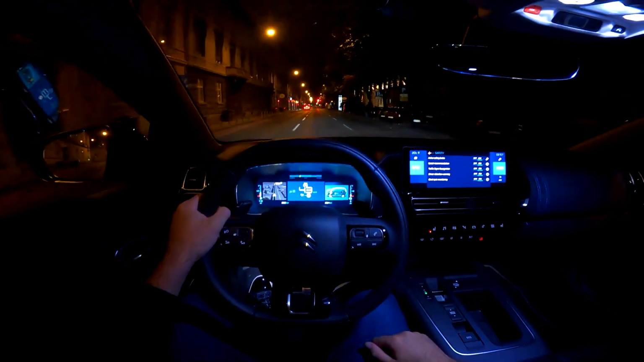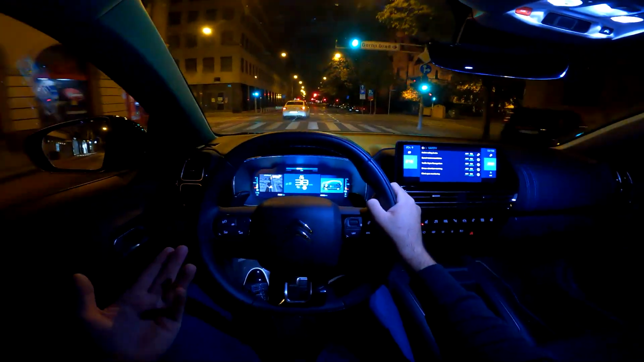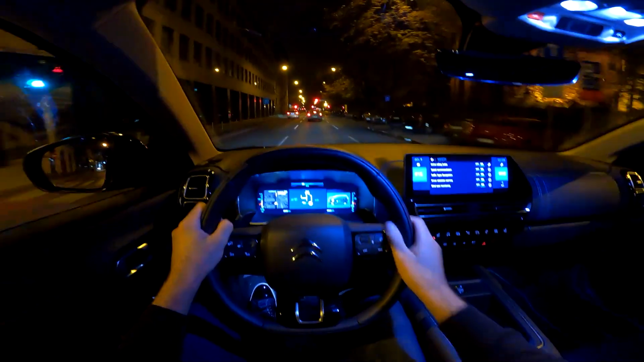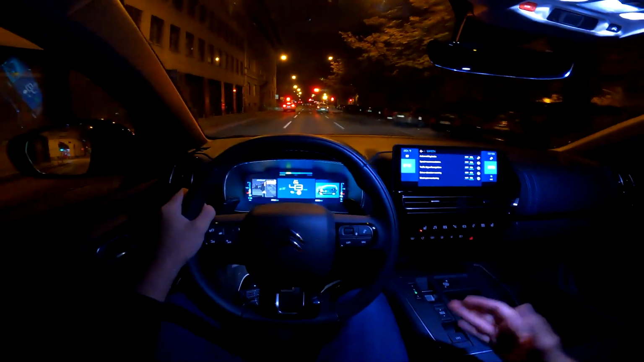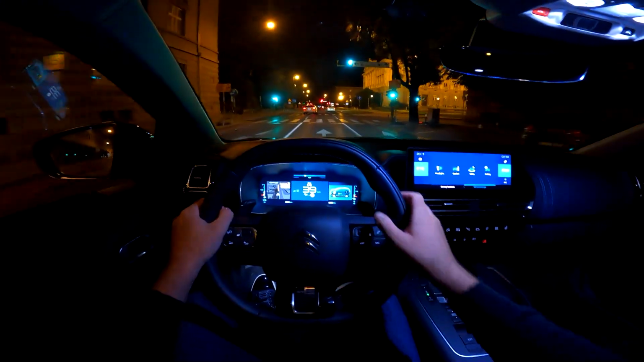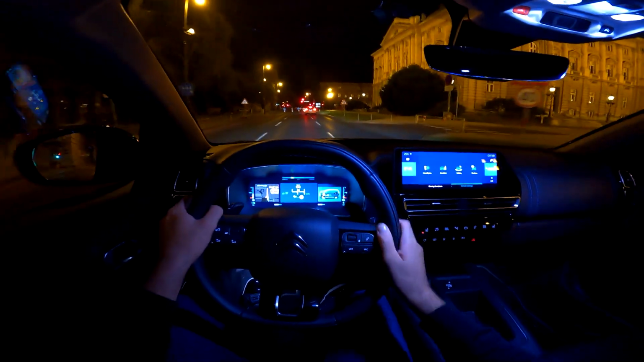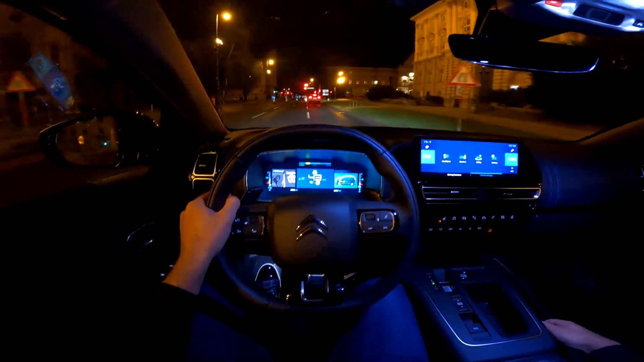I will show you how it looks on the highway, and I really hope that you like this point of view drive. I find it very relaxing. I hope that you also did. And once again, this car is so comfortable. I will just cruise now and enjoy the smoothness of the drive.